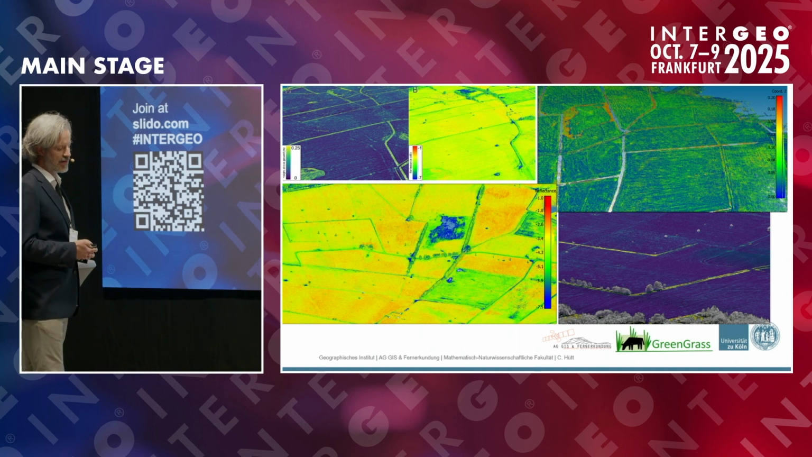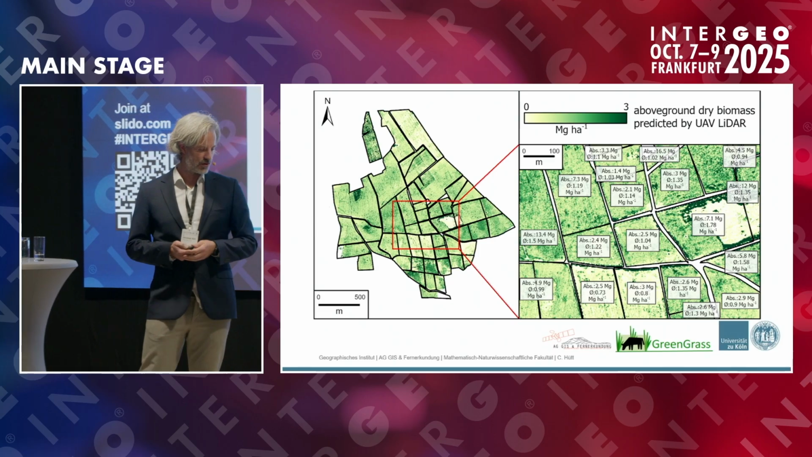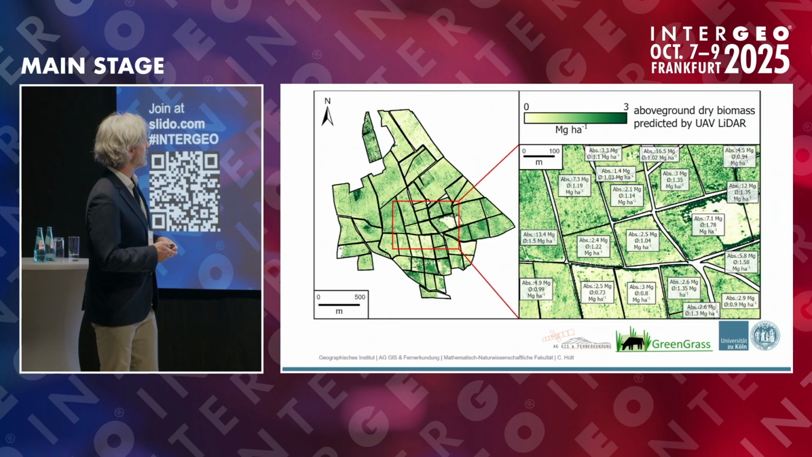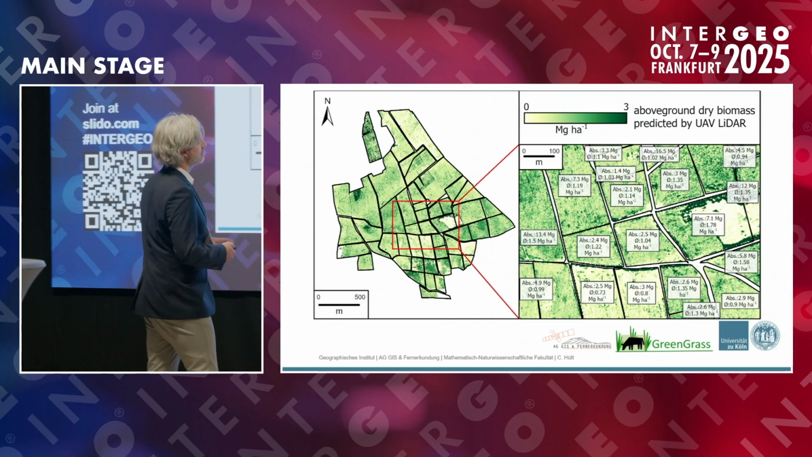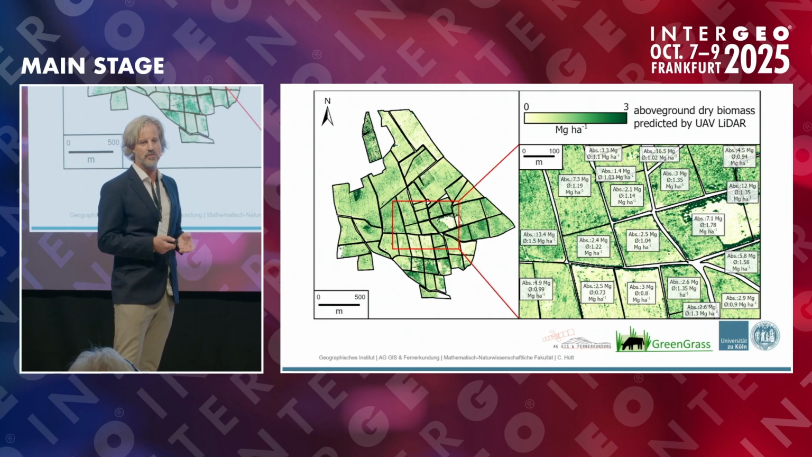We combined the reference data with the LiDAR point cloud in a polygon grid approach to assess the above ground biomass of this whole farm from UAV LiDAR. And this is the map that would then help not only to manage every paddock, but also to show within variation of the paddocks as an additional surplus.